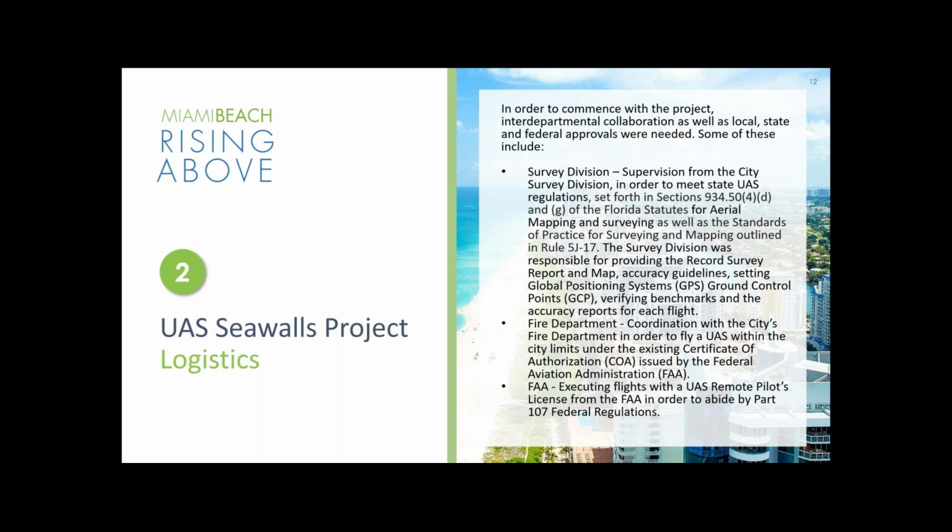And then we also had to coordinate with the fire department, which already had an existing certificate of authorization issued by the FAA, so we could fly under that COA. And of course, we also had to abide by the FAA flight rules, with the pilots, me and myself, using a remote pilot license to abide by Part 107 federal regulations.